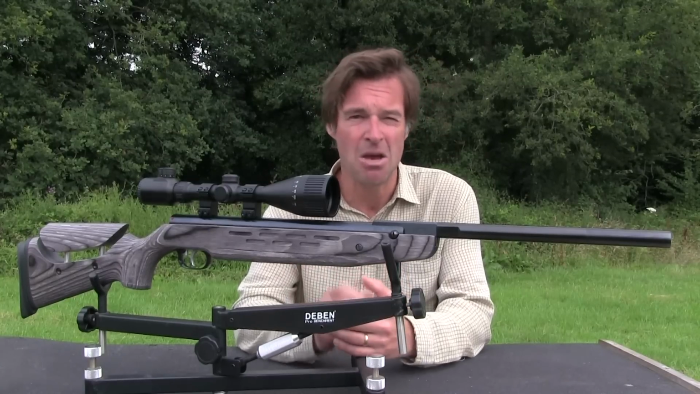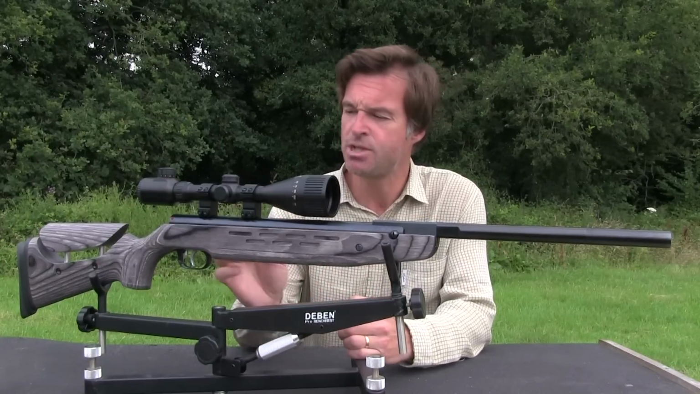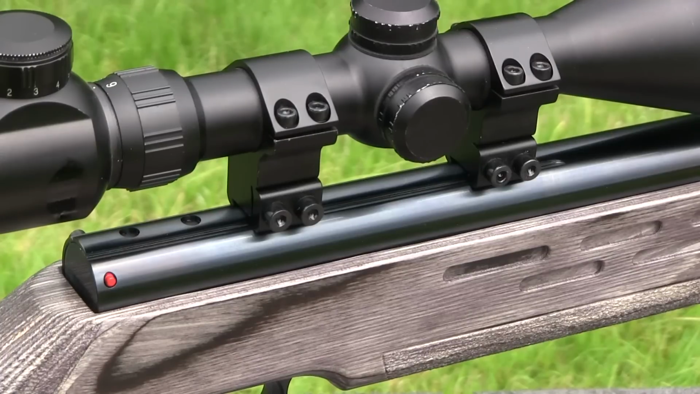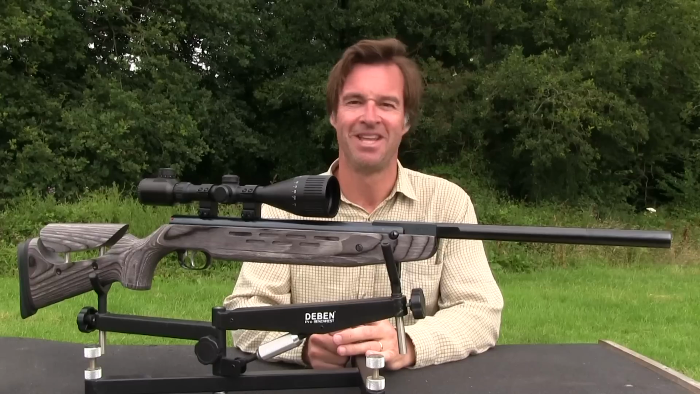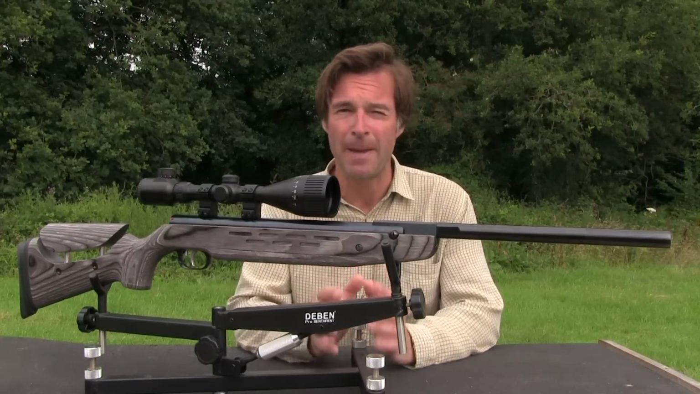Its accuracy more than justifies a set of tellies, and the cylinder is machined with dovetail rails that also incorporate holes to accept an arrestor pin. Those rails are nice and long and should accommodate most telescopic sights. The barrel features a shroud that makes for a chunky bull barrel appearance.